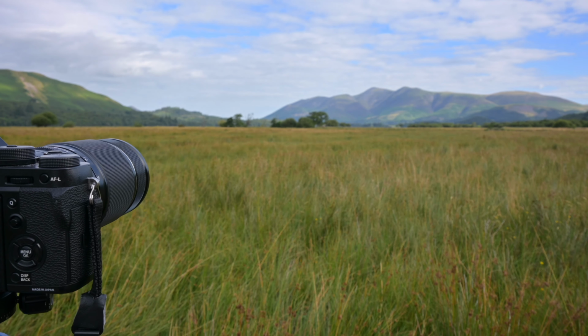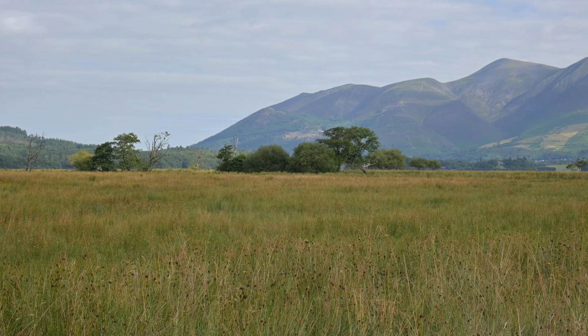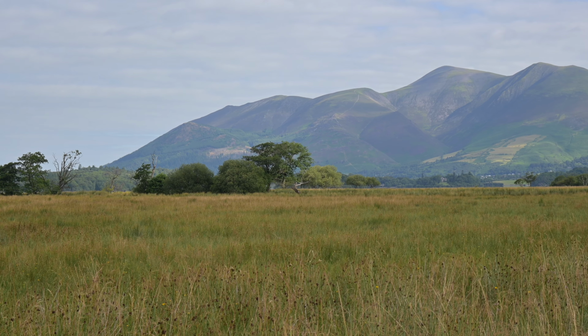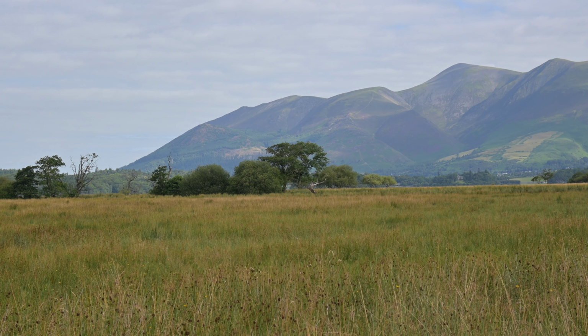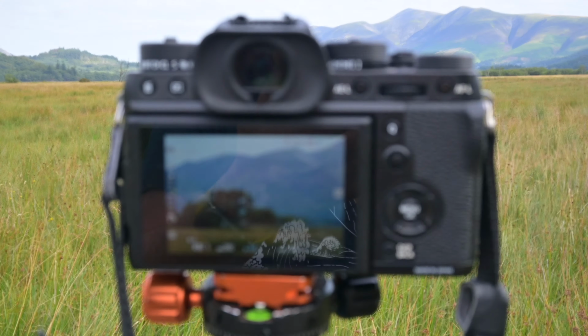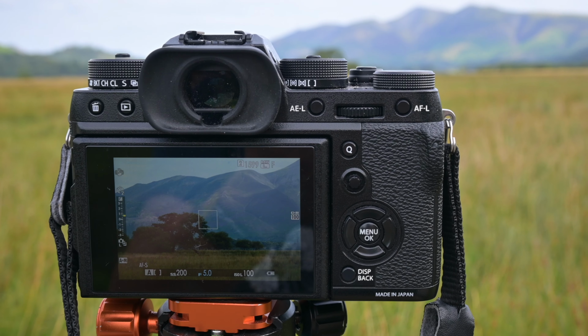So this is what we're looking at. Kind of attracted to, if I can show you, a little group of trees there, and some nice little trees going off into the distance. Cat Bells behind. So this is going to be our very first shot with our infrared filter. Here's the colour version. Okay, so what I'm going to do now is put a filter on the front of the lens, see what we get.